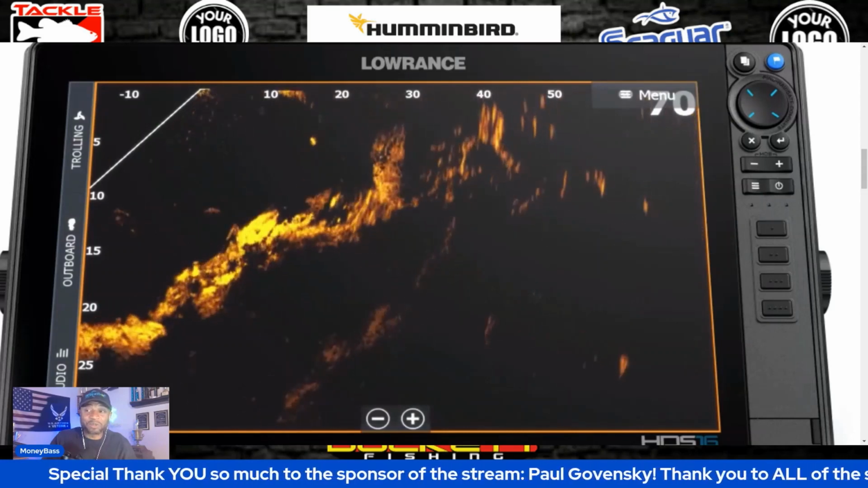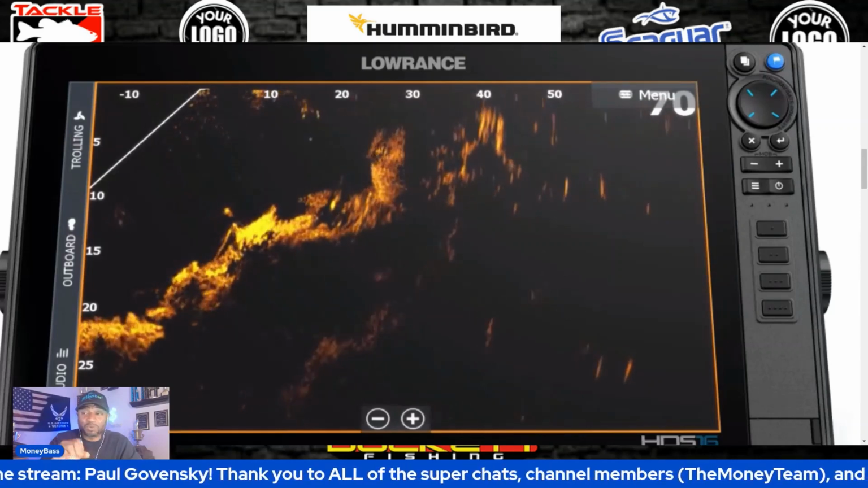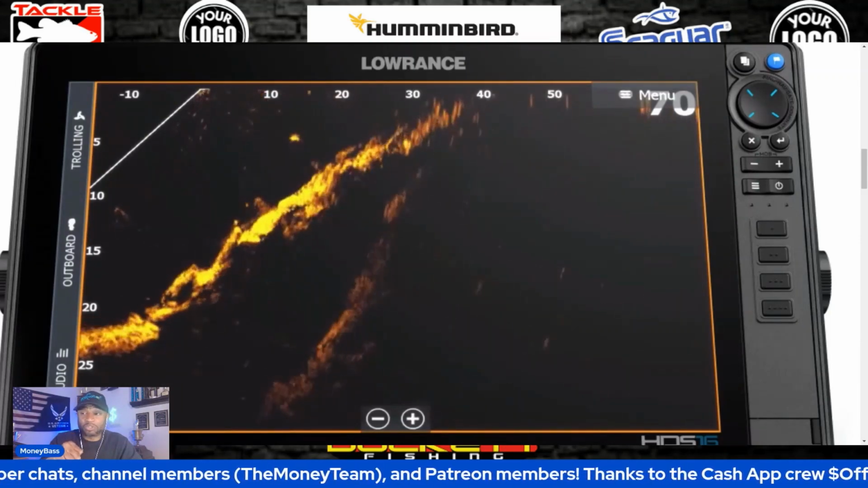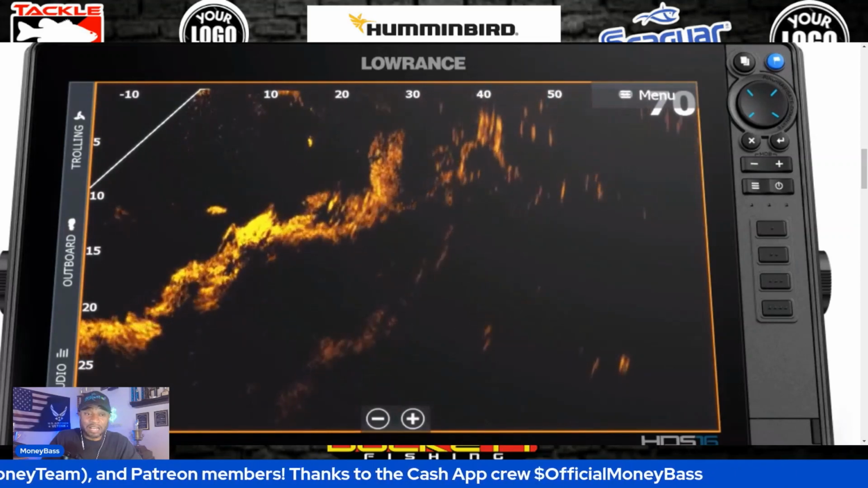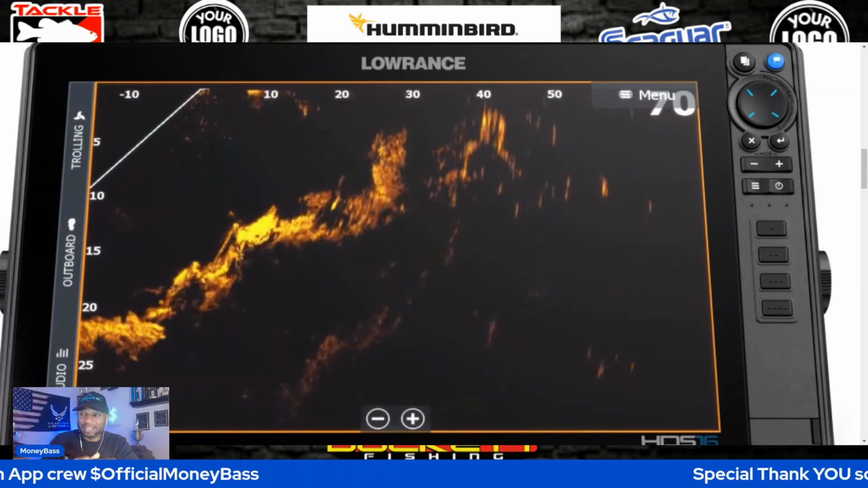I would definitely throw something down there like a shaky head to try to get the attention of that fish and just kind of hop it to see if that fish would follow that bait. If it doesn't take that, then I'm going to try something like a jig is what I would go to next. But yeah, that is a lot of good cover down there, a lot of good structure, and some nice fish. So when I see something like that, I know that the activity is definitely what I need.